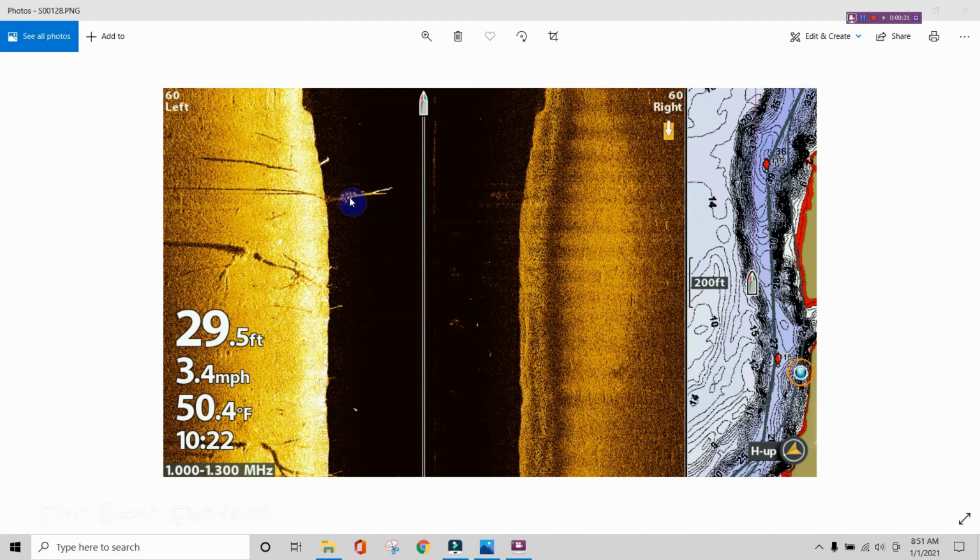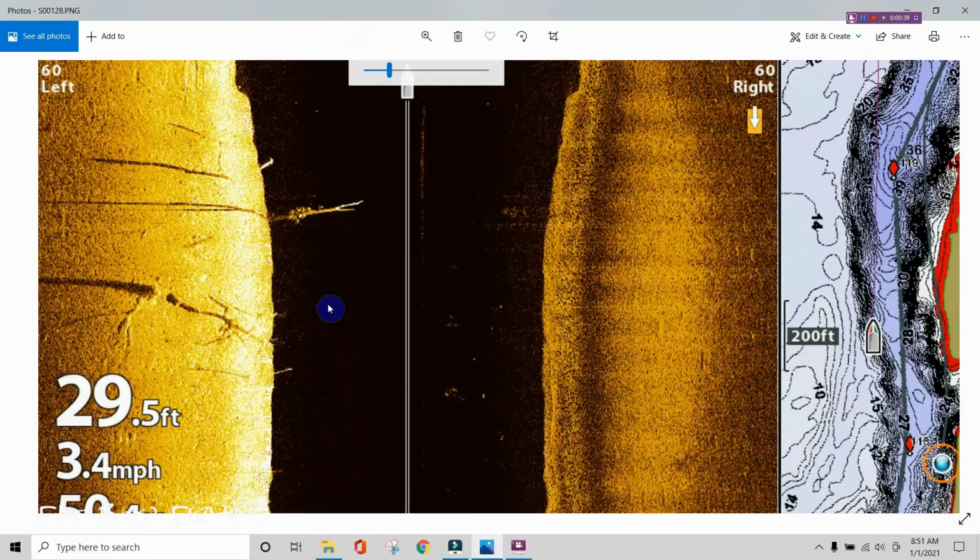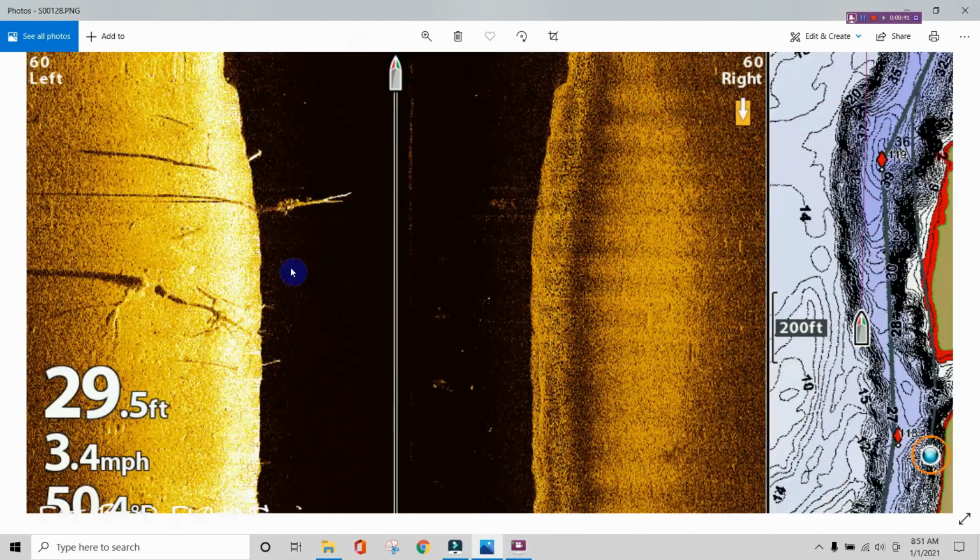You can see this tree right here. Got a pretty good little wad here. We'll zoom in. And you can see those fish bunched up. Again, we're 29.5 foot, so those fish are probably 20 foot or so down there. Good little wad there. We got on these and caught a few of them here.